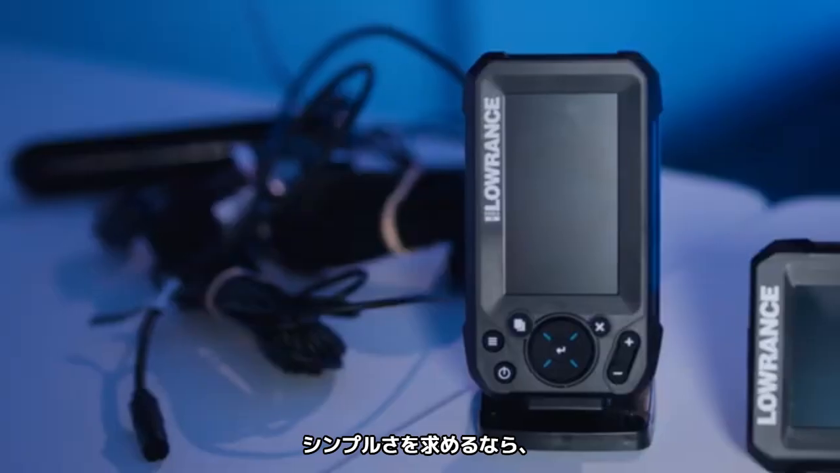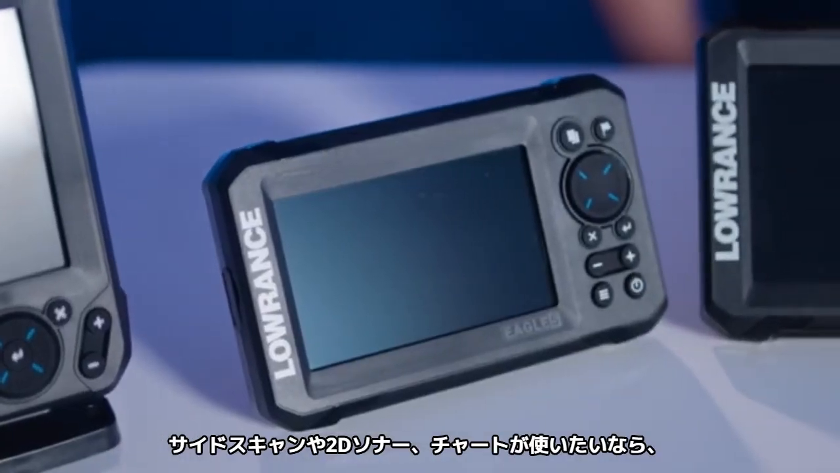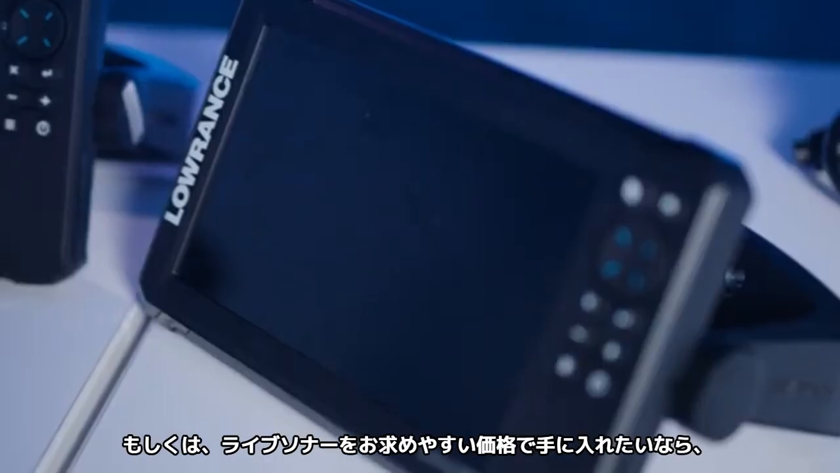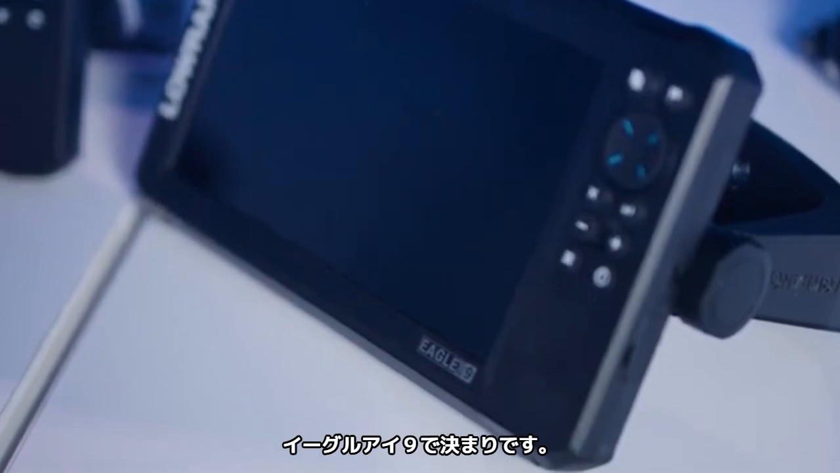So whether you're looking for something simple like our 4-inch down here, if you're looking for something with side scan and traditional sonar and an embedded chart, you can look at the 5, 7, or 9, depending on what sonar you're looking for. Or if you're looking to get into live sonar for a very affordable price, you can look at our Eagle Eye 9.